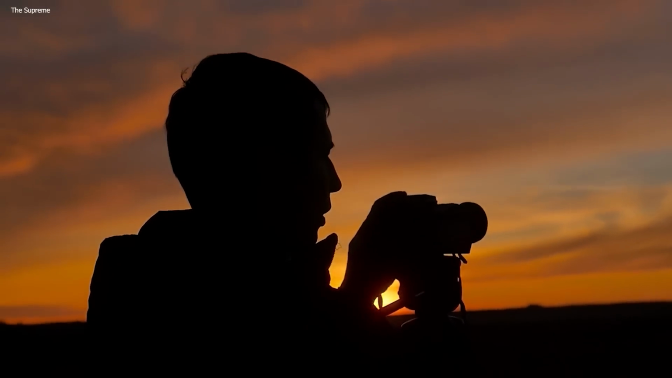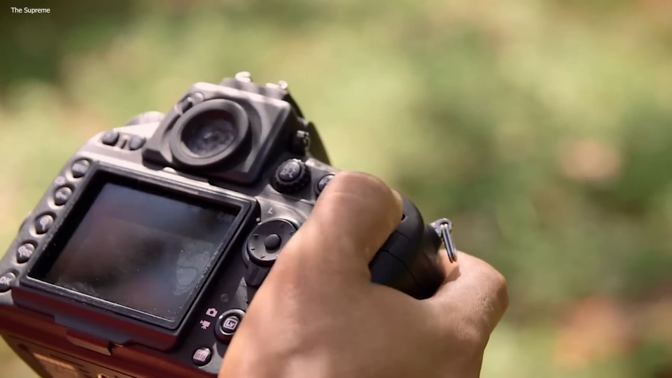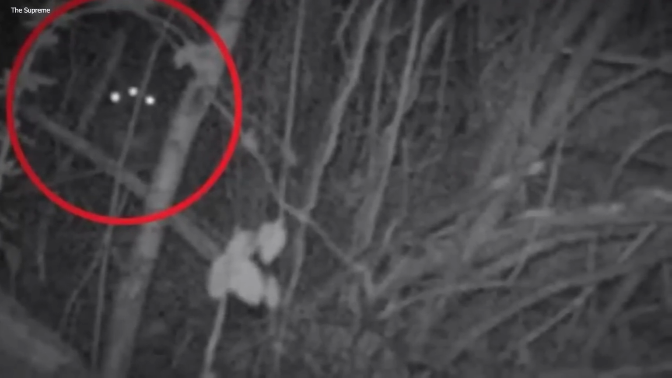They returned to see what they caught on camera. When they came to check what the camera had recorded, the friends were very shocked, and everyone who viewed this video was also shocked and horrified. There was a creature with 3 glowing eyes hiding in the bushes. It looked very unfamiliar and scary.